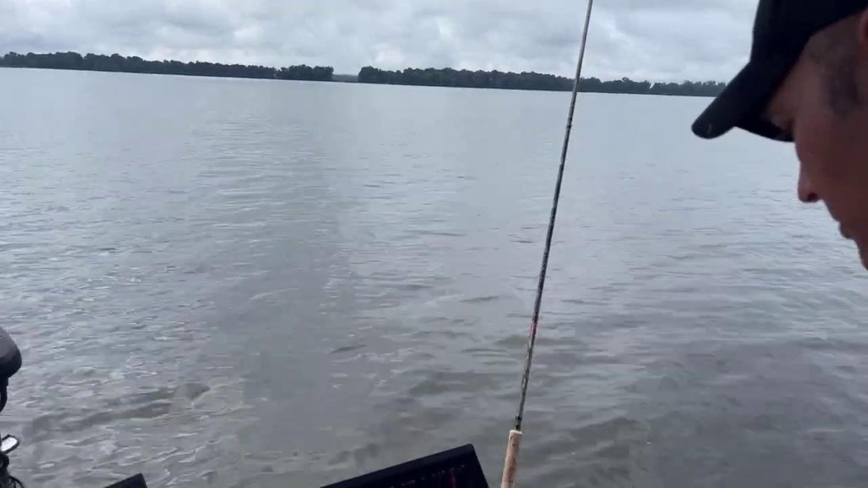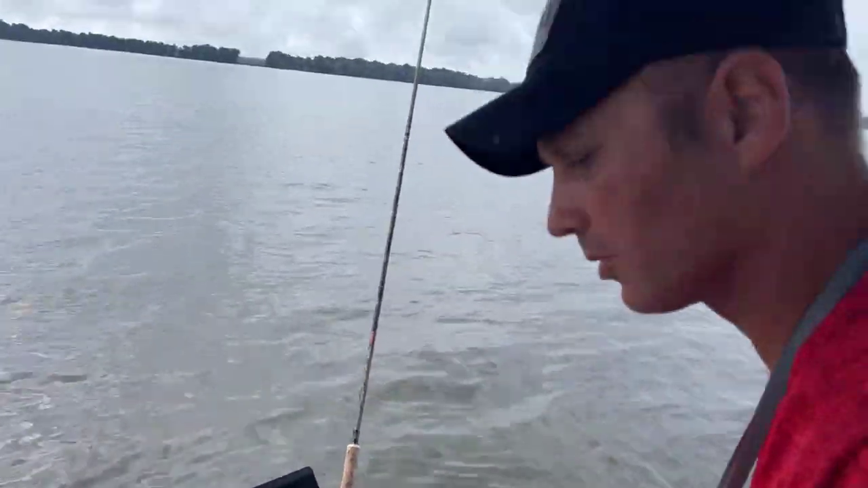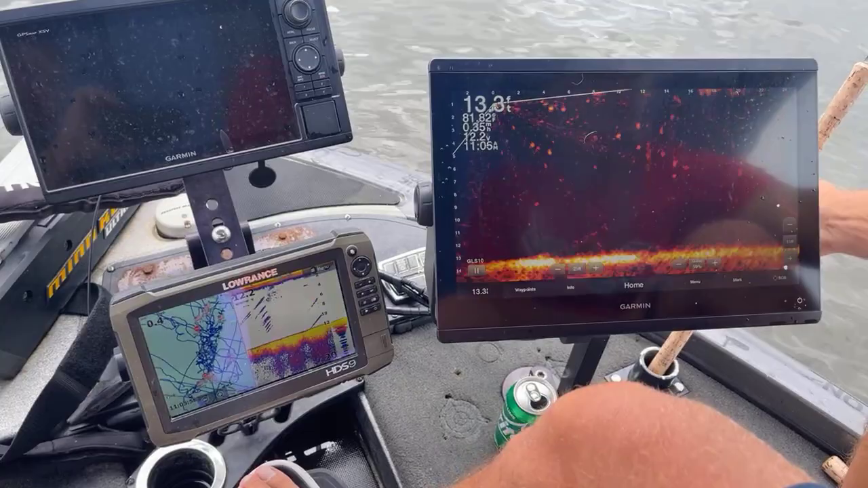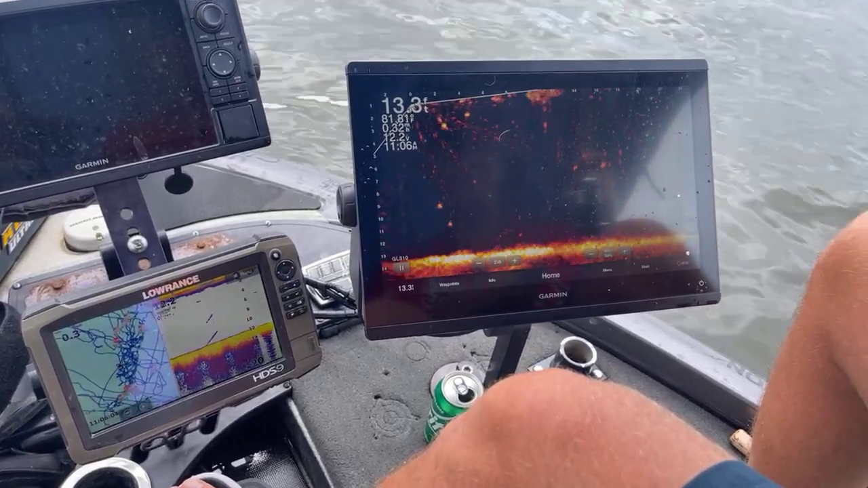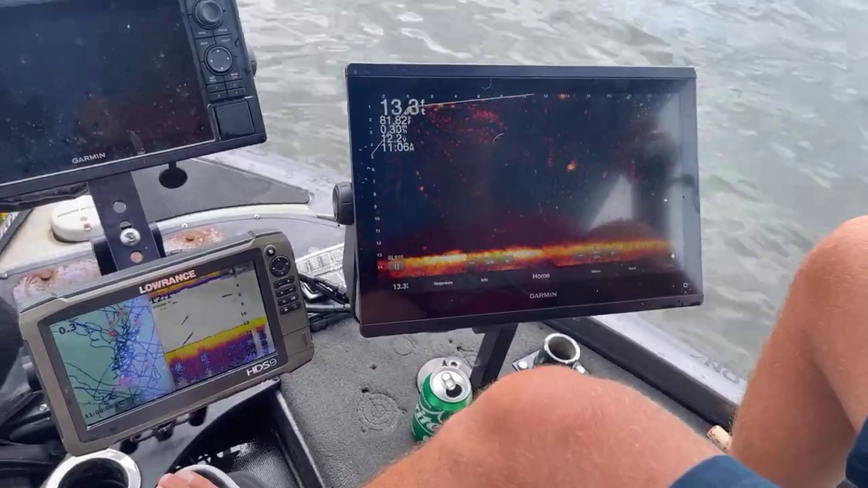Oh, here's another one sitting in open water. Might have got back in. We're real close to where we caught all of them a while ago. Right before we got on here, we went through a spot and man, we were just absolutely stroking. That right there ain't no monster by no means, but man, they're fun to catch. That's all I can say. They're just fun to catch.